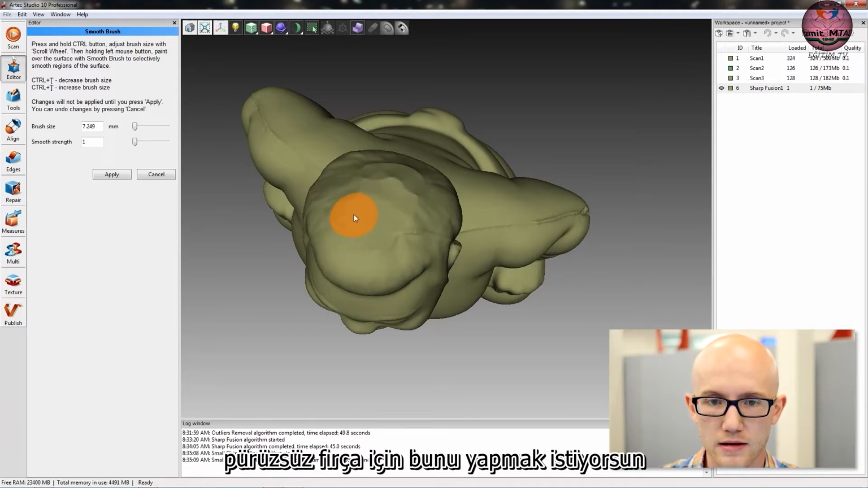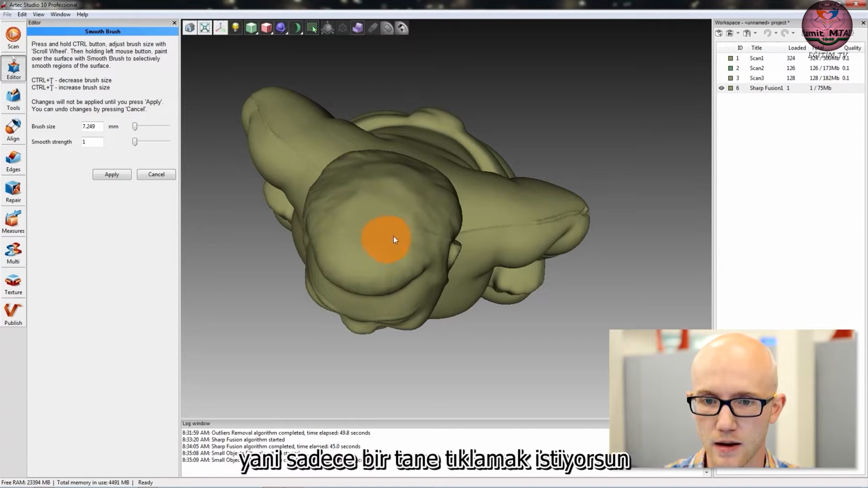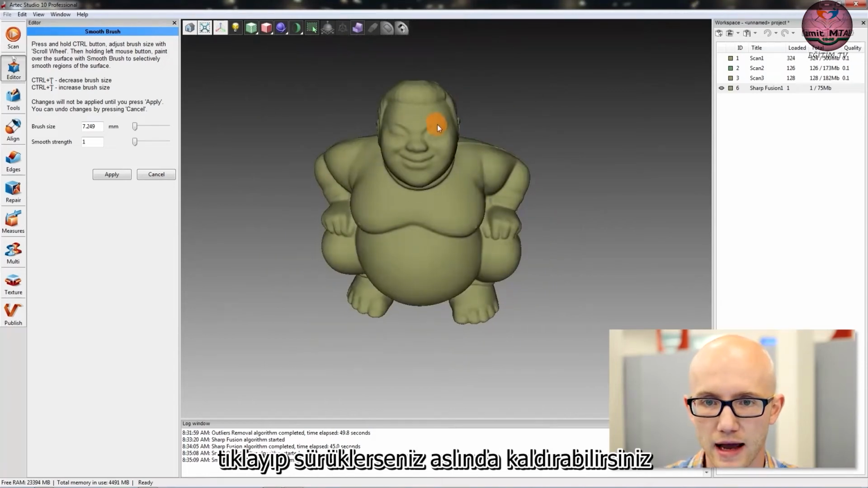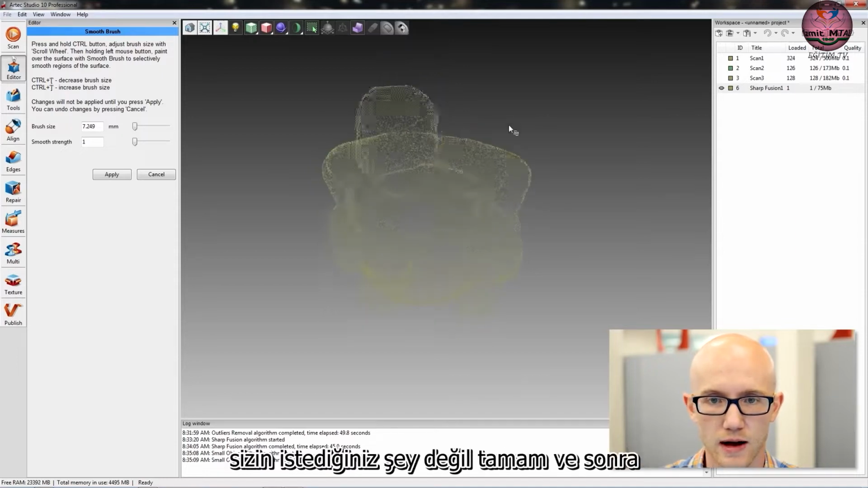For the smooth brush, you want to do this by clicking, right? You don't want to click and drag. You just want to click a little at a time to smooth that out. If you click and drag, you can actually remove entire geometries here, which is not what you want.